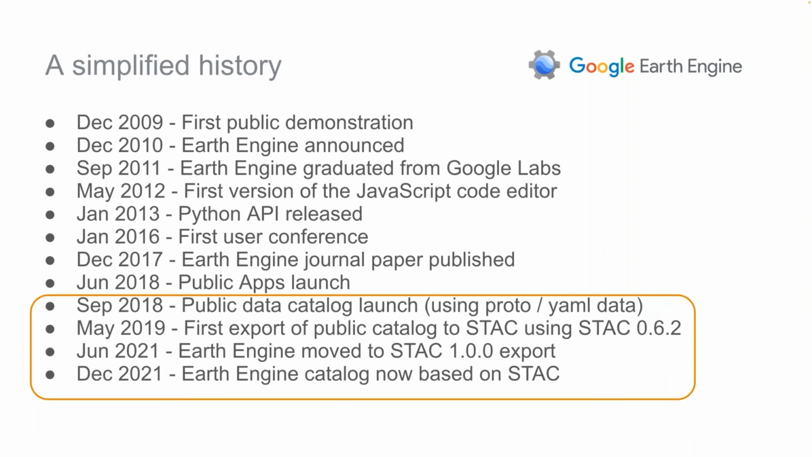In December of last year, we turned things around so that we now have a directory of STAC content, and that STAC content drives our catalog. And when we need protos, we derive them from STAC. So we are now based on STAC.